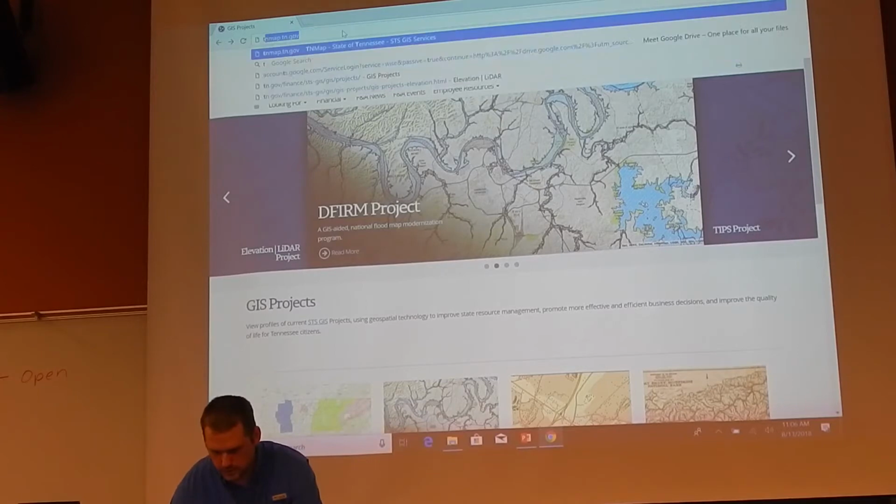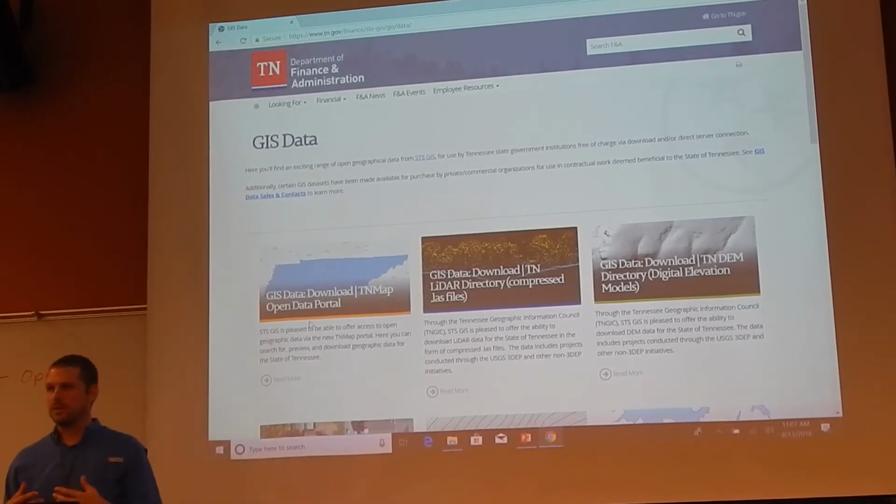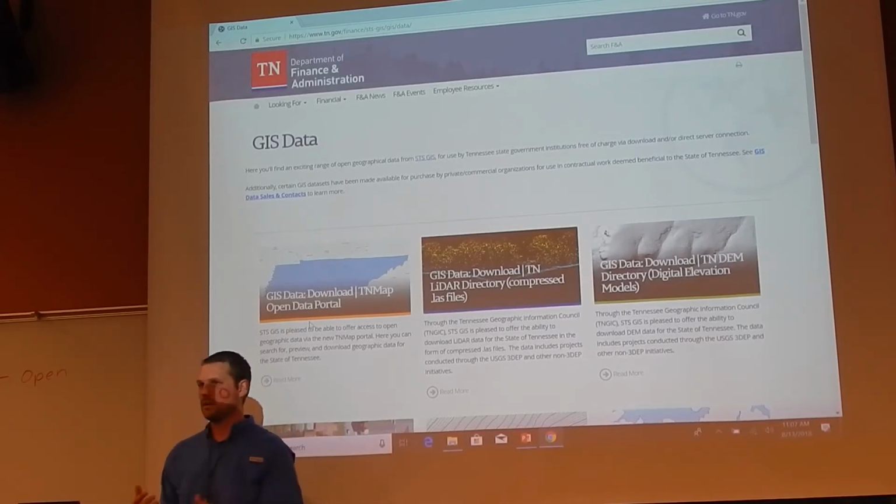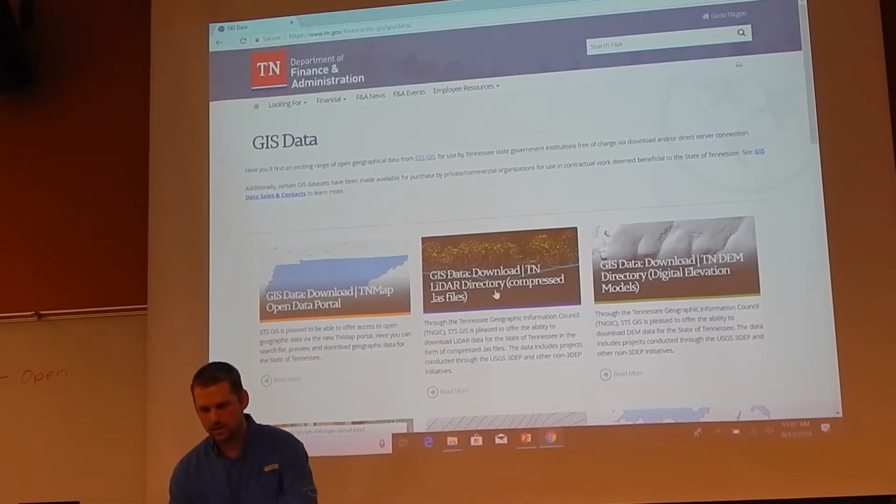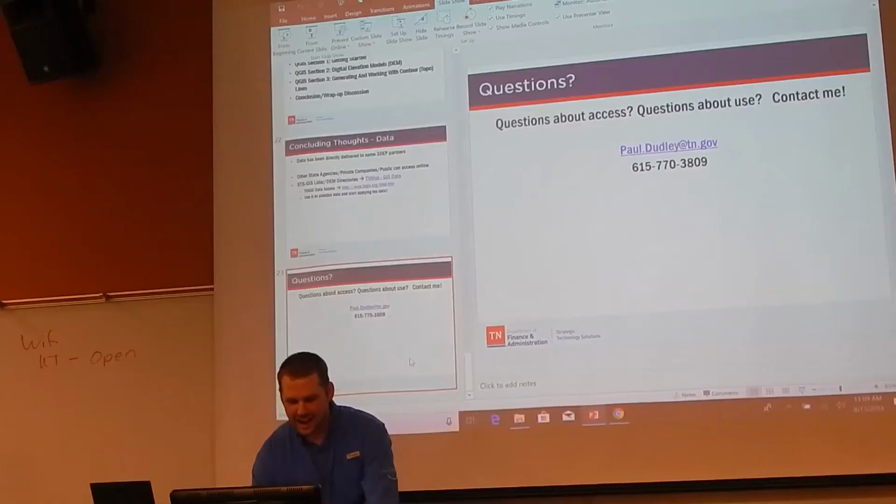All right, let me go to tnmap.tn.gov and GIS data. This is how you access all of our open data that we share with the public. So we've got an open data portal. That's an Esri product, but you can still download KMLs or shapes of city boundaries, stuff like that. Here are the compressed LAS files, so it's broken down per project. I just clicked USGS 3DEP QL2, and then as you can see,